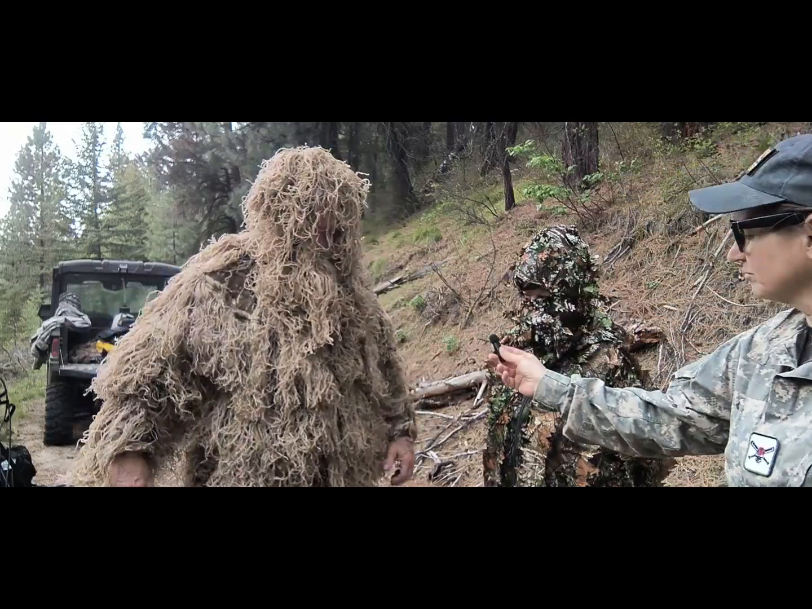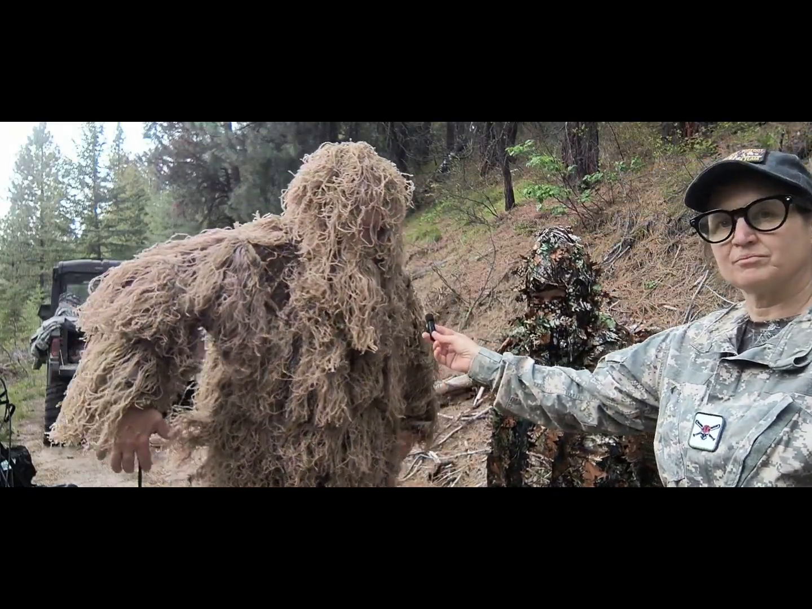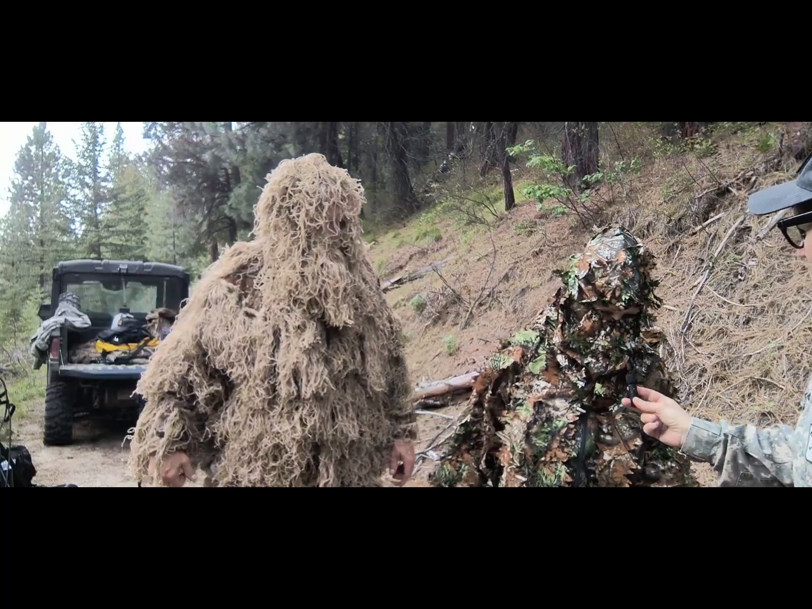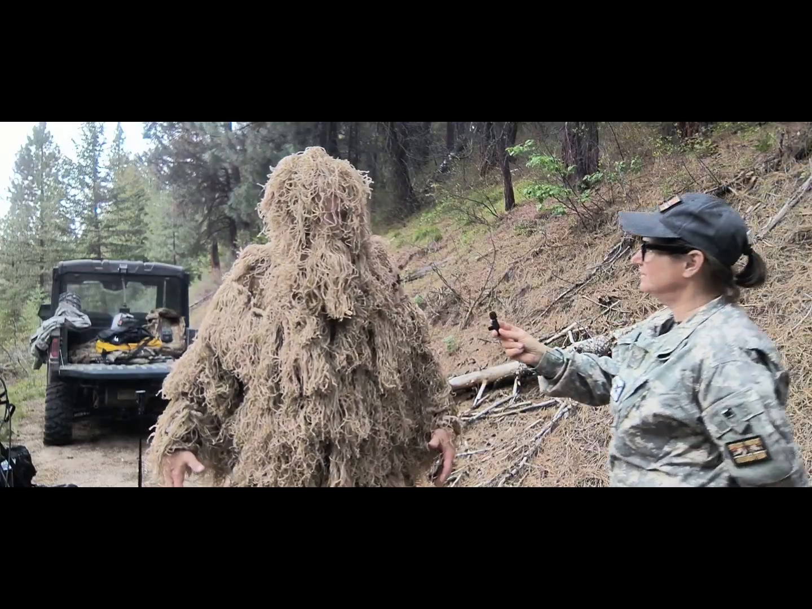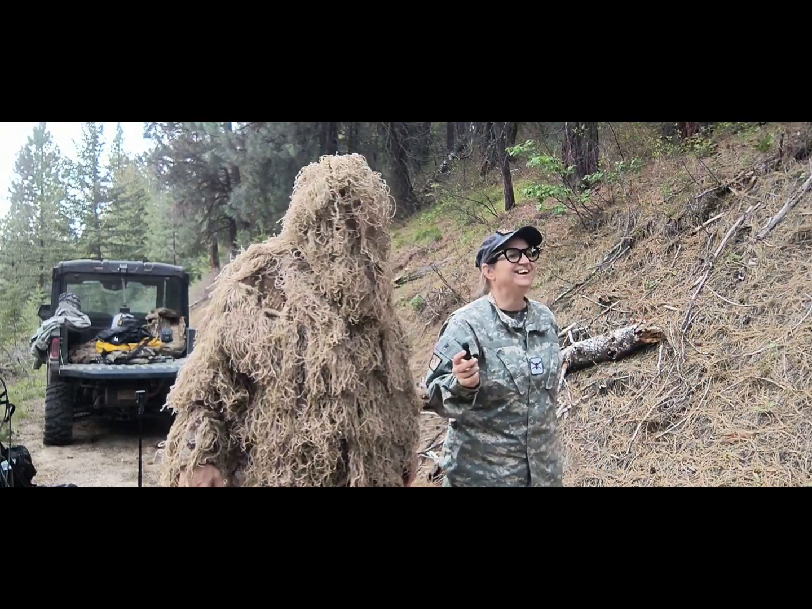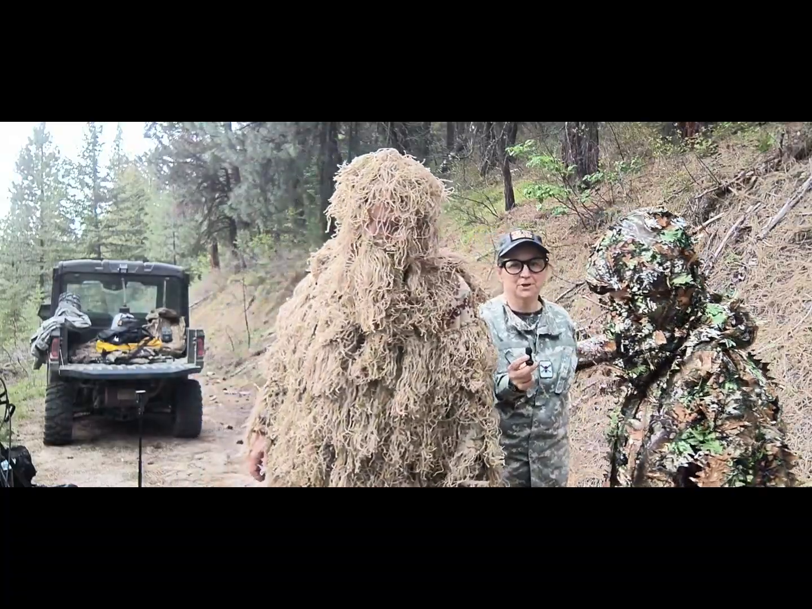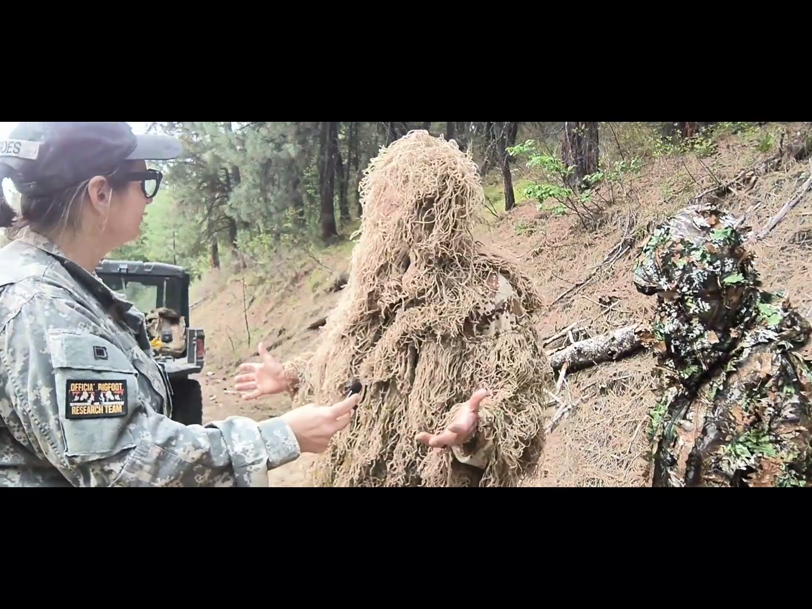As you can see, we busted out the ghillie suits, Grammy and I did. They'll think a couple of Bigfoots. We could mimic their movements and listen to them at the same time. So we want them to think there's another Bigfoot.